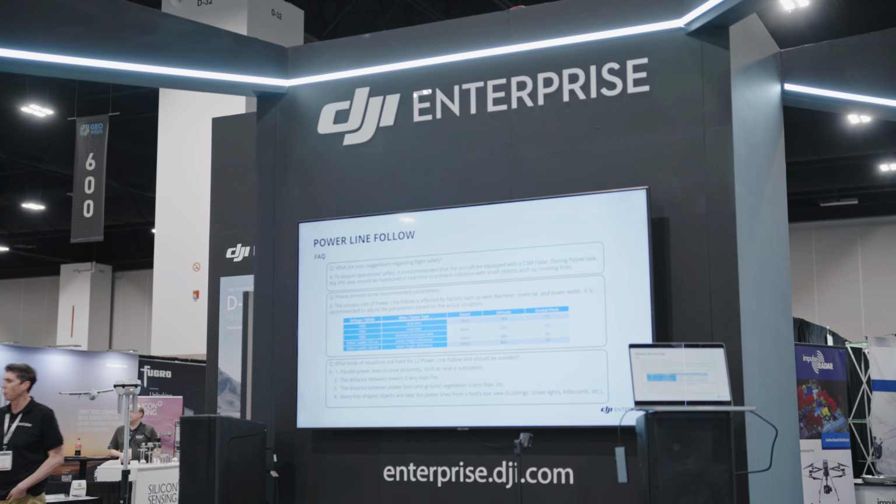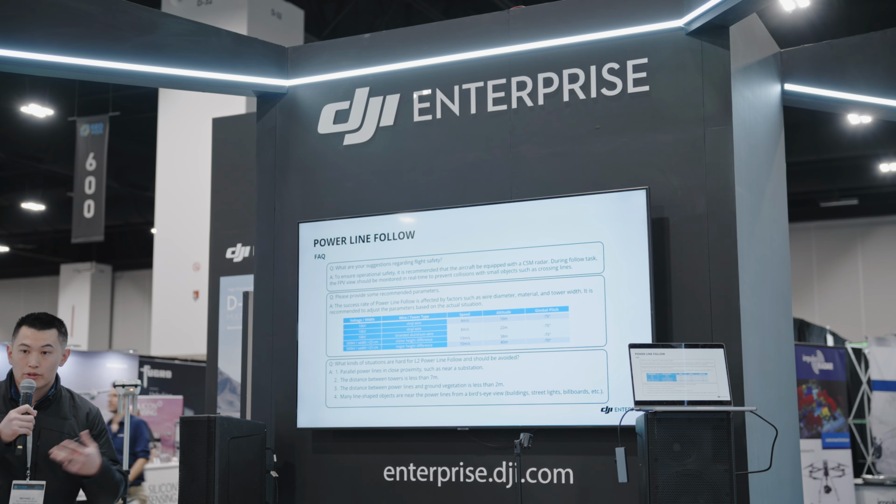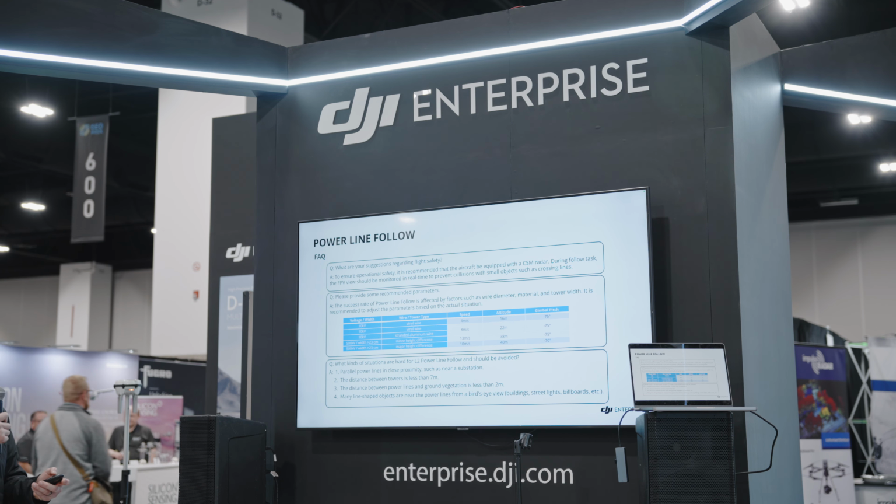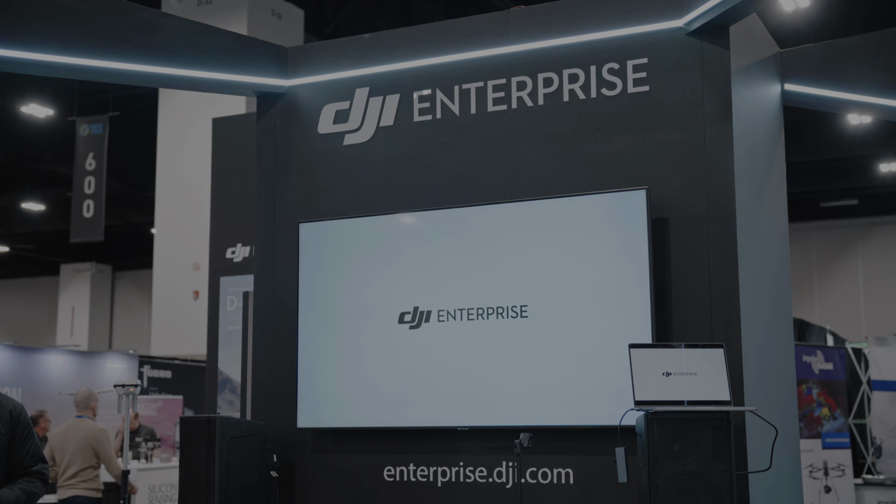And then what kind of situations are hard for the L2? The one that comes to my mind is always that substations are hard. And if the towers are smaller towers, less than 7 meters, that's going to be difficult for it to follow. And then any line-shaped objects near the power lines from a bird's eye view, such as buildings, streetlights, or billboards. So that concludes the presentation.